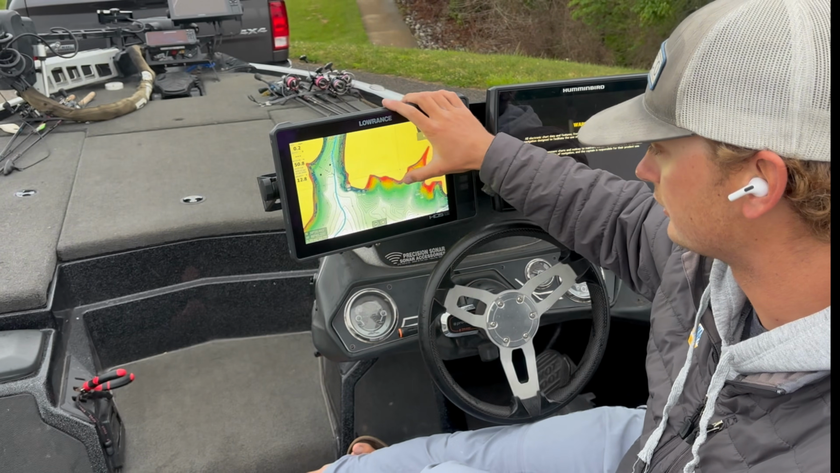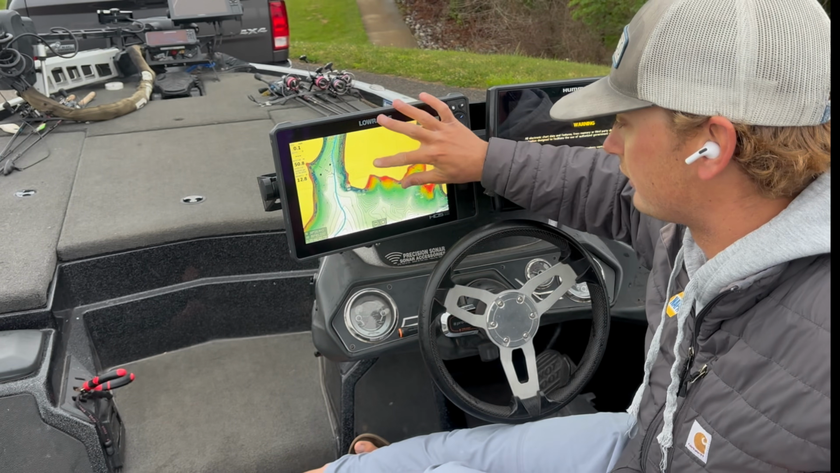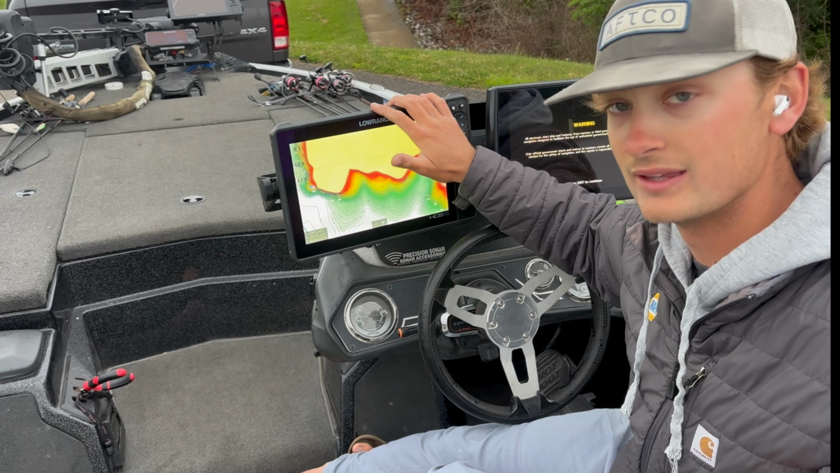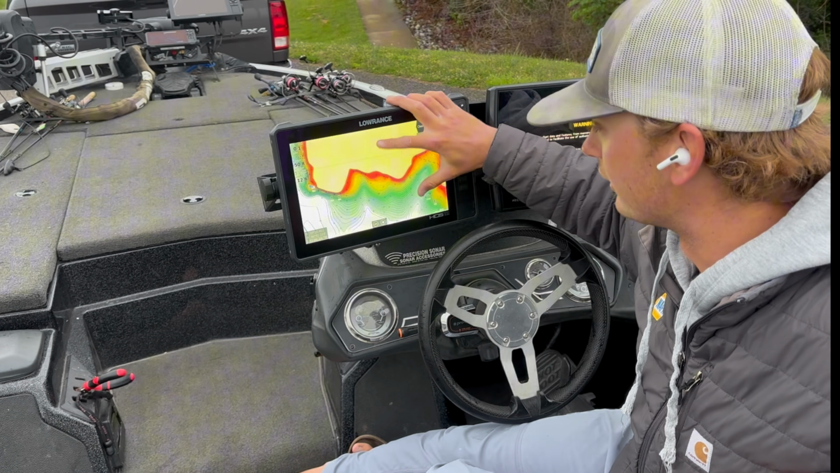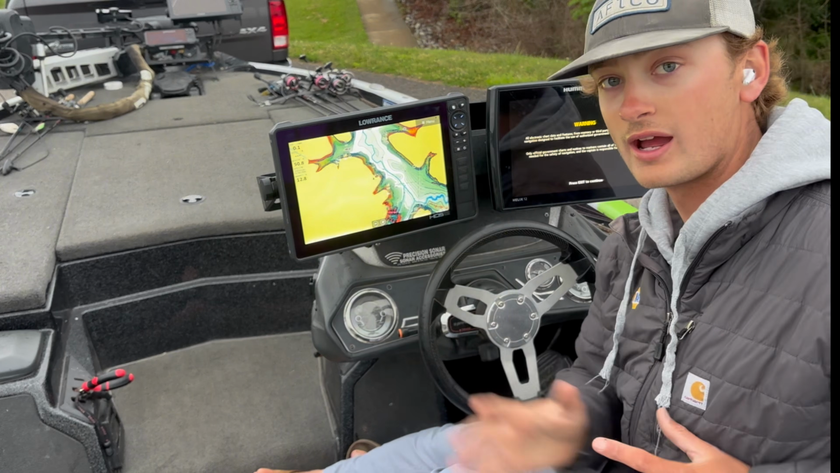Because largemouth will spawn a little bit deeper, especially the bigger ones. They'll spawn a little bit deeper on stuff that looks just like that, that you can't see with your eyes. The guys miss a lot, and they will guard their fry right around there. So that's where I'm going to start looking for fry guarders.